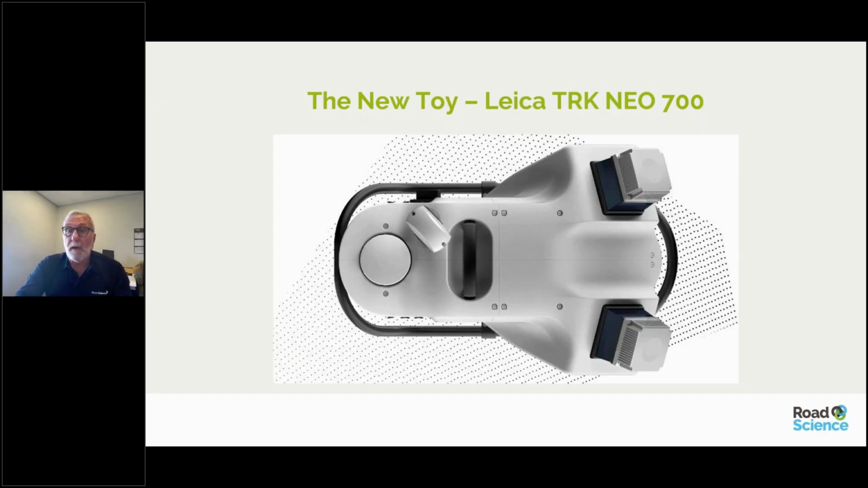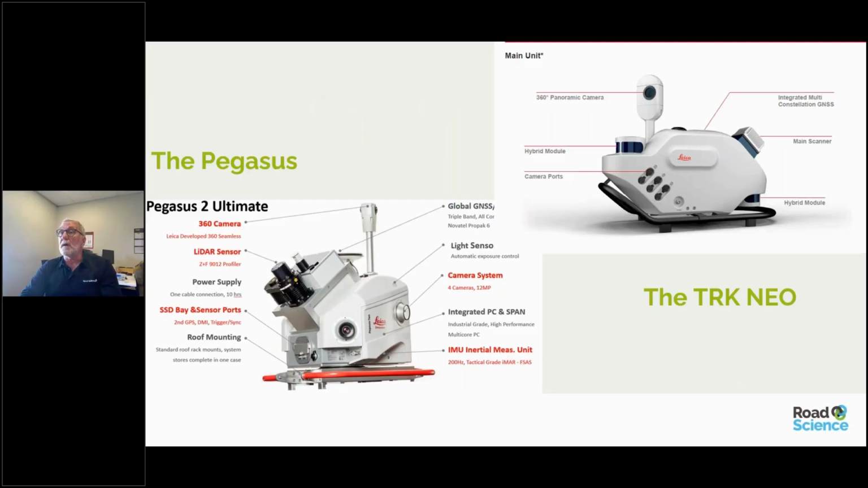I'll just do a quick comparison with what we have. Our Pegasus 2 Ultimate has a ZNF scanner, and the 700 has twin scanners that are scanning at twice the speed. So the Pegasus is doing 1 million points a second, and the 700 is collecting 400 million because of the two scanners. It also has SLAM technology to aid in GPS challenged areas, and also is RTK capable.